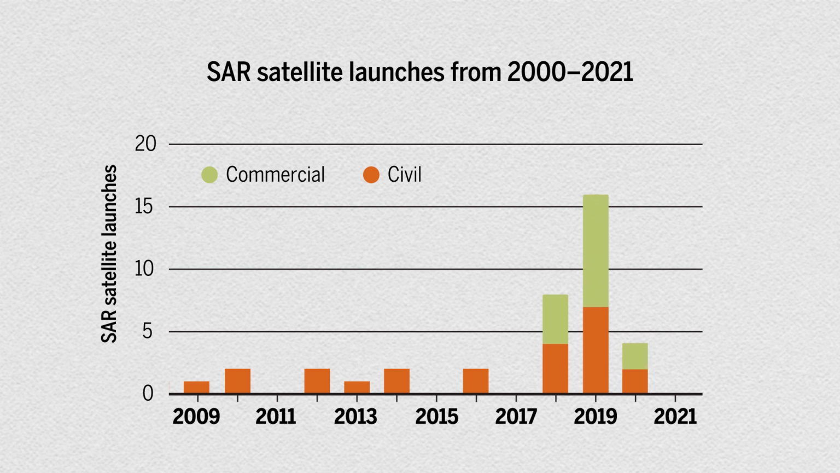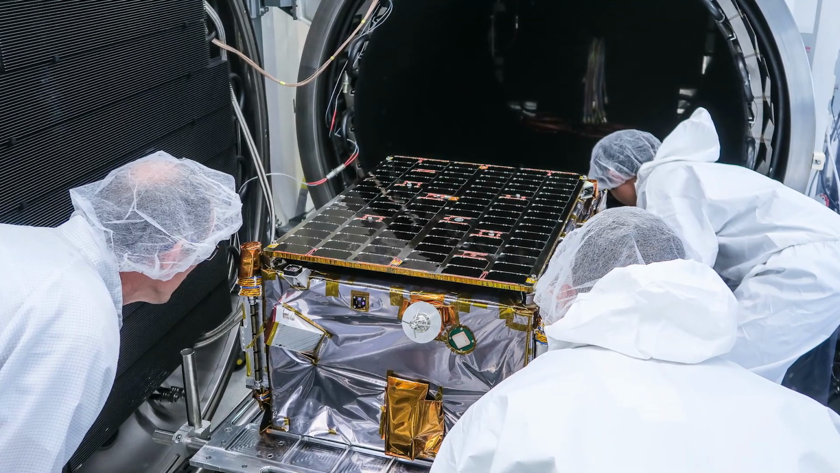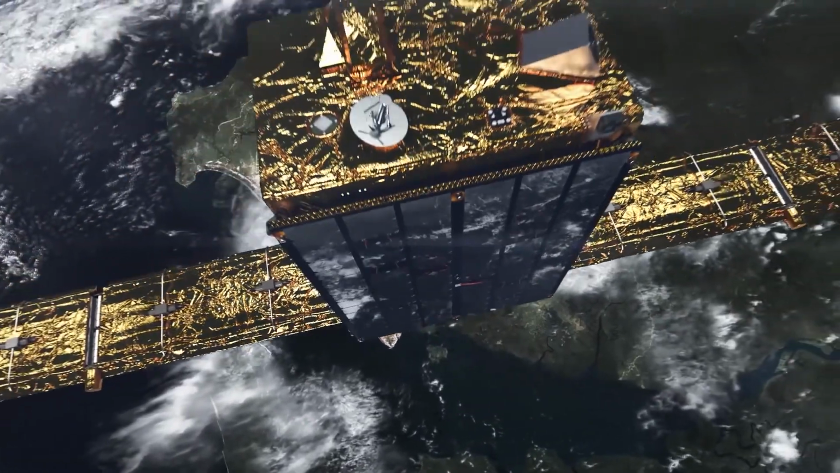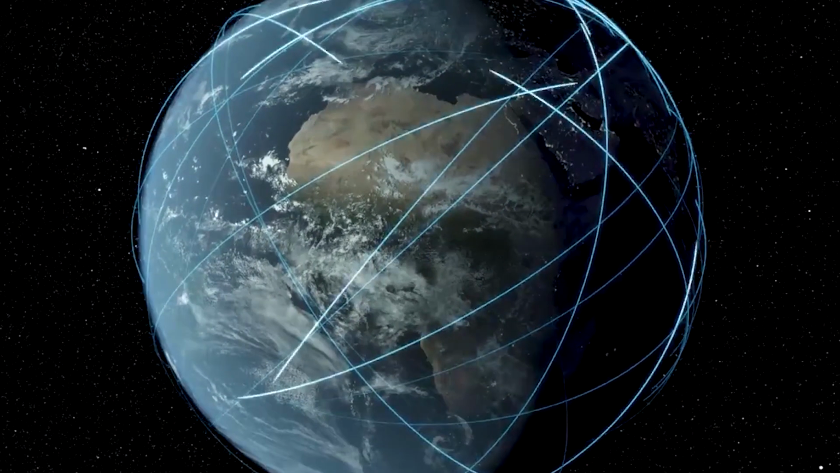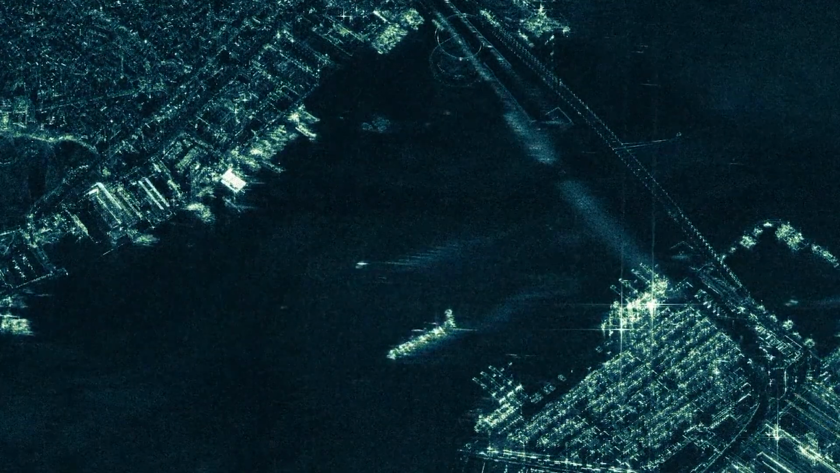Private companies are also investing in SAR technology. ICEYE, a Finnish space startup, plans to launch 8 or more satellites in 2021, adding to its growing fleet already in orbit. Ultimately, they hope to capture snapshots of most places on Earth several times per day, and produce images with 50 centimeter or higher resolution.